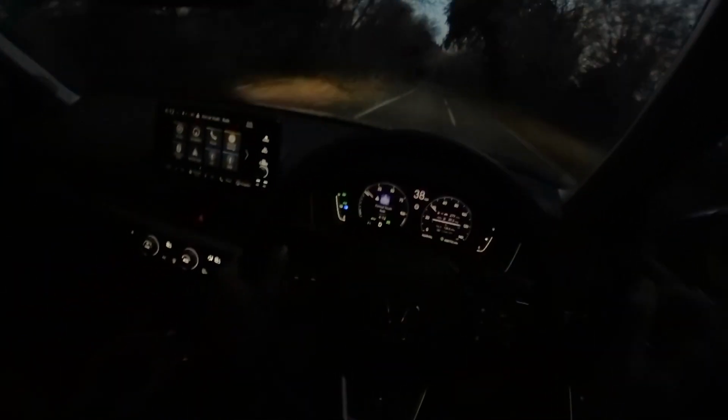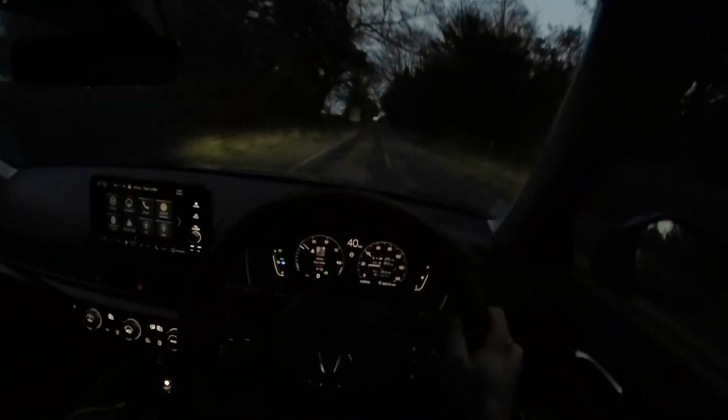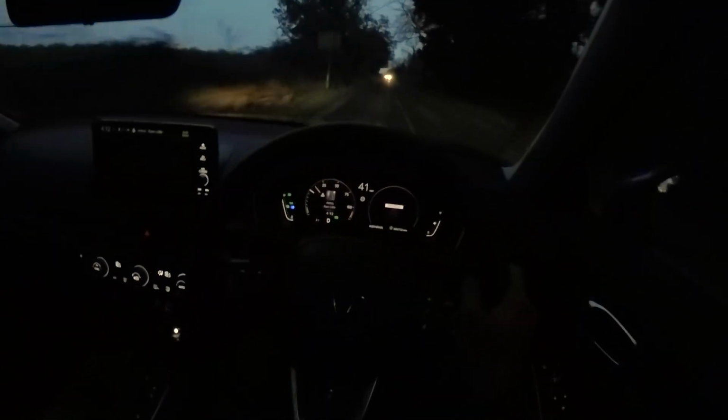keyless entry, heated steering wheel, heated front seats, synthetic leather seats, dual zone climate control, wireless phone charging pad, 10.2-inch touchscreen with navigation, Bluetooth, DAB radio and smartphone connectivity, front and rear parking sensors, reversing camera, digital instrument cluster. I've got a choice of drive modes as well, which I will go through in a few moments. So yeah, as you can see, this car has got plenty of kit. In regard to the drive modes, I've got normal, Econ, which is of course more economy driving, Sport, or individual.